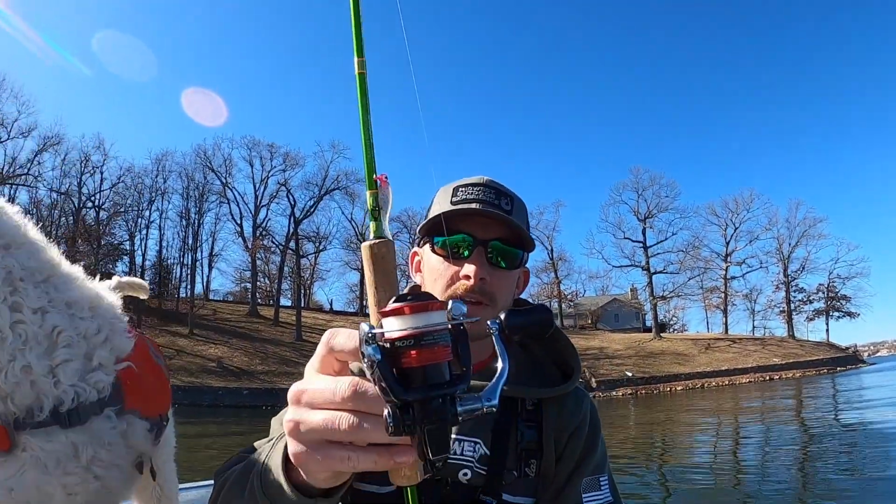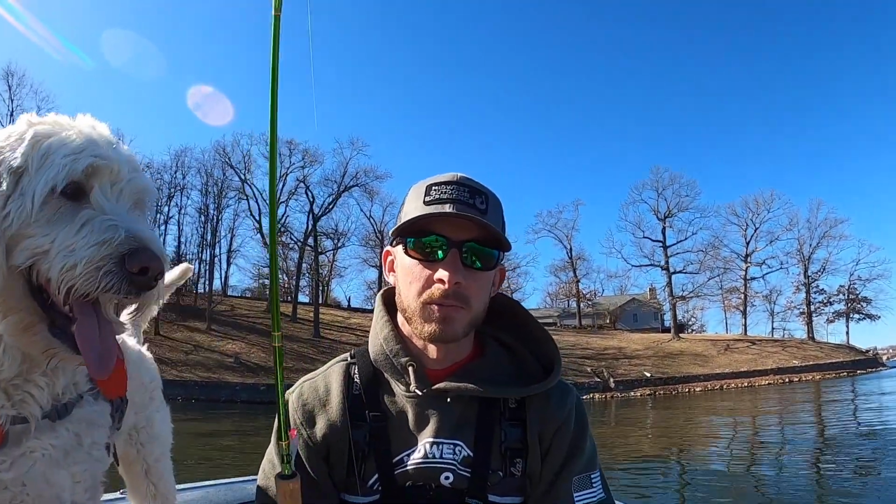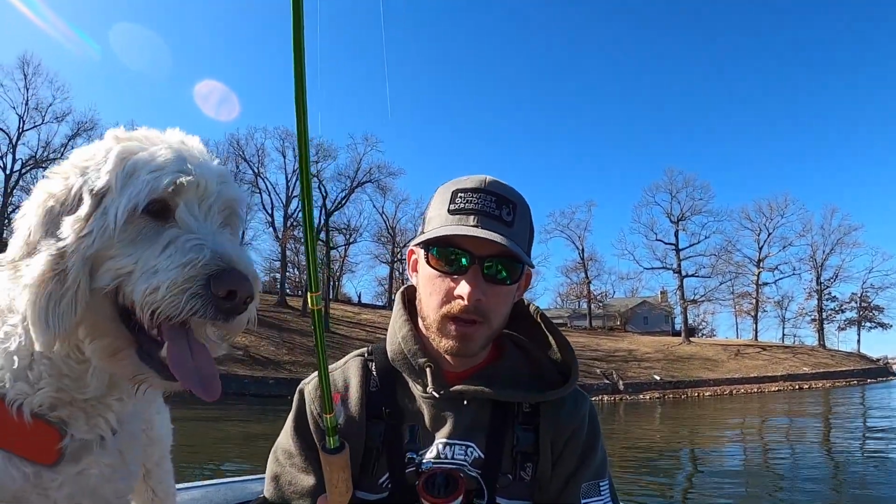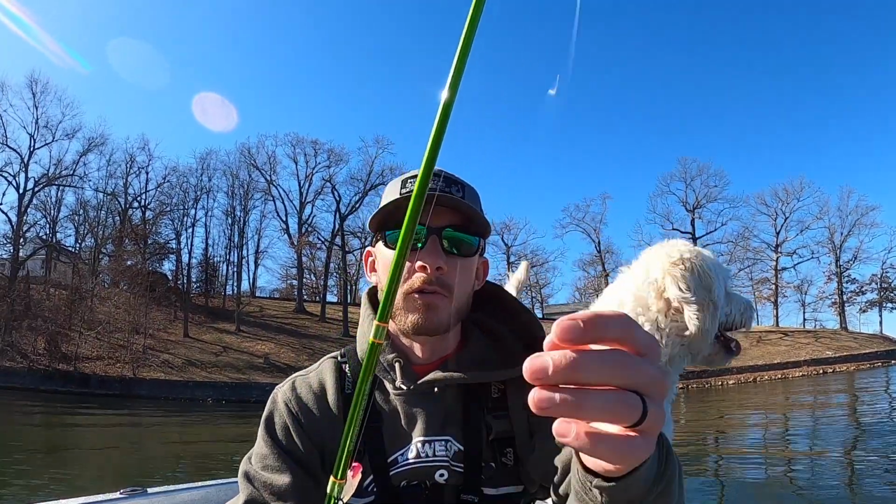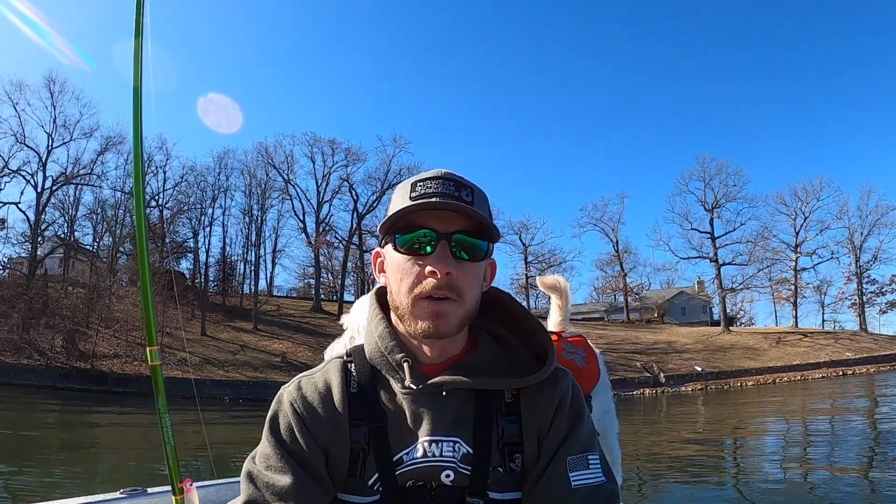So I like that a lot. Just use a little Shimano Sienna here. They're pretty inexpensive. I think this is a size 500. They got a good drag system on it, which is mostly what I care about. They're smooth reels. And then I pair it with 4-pound mono or fluoro. I believe this is mono on here right now.